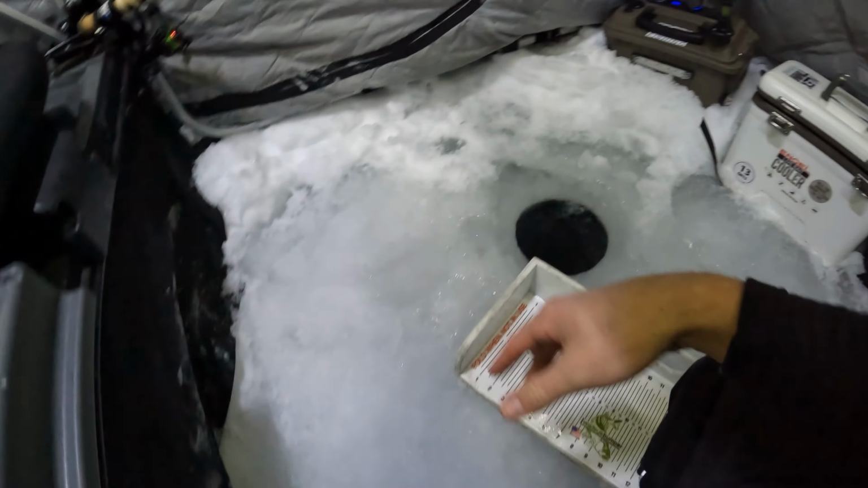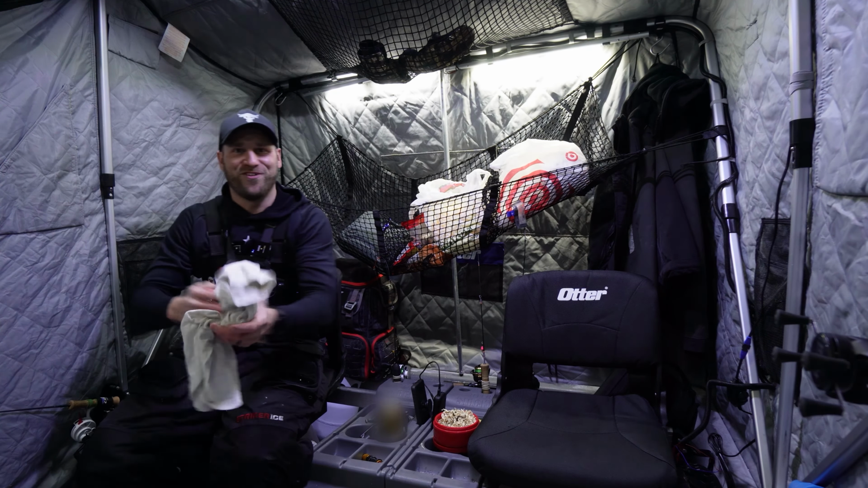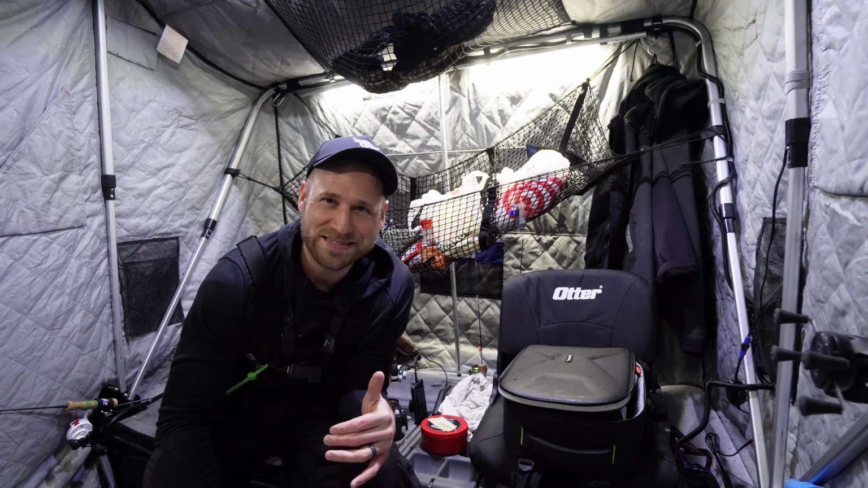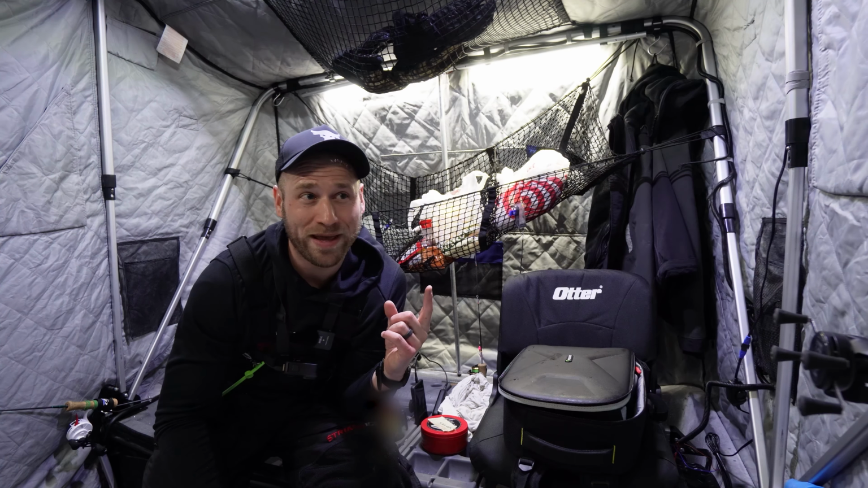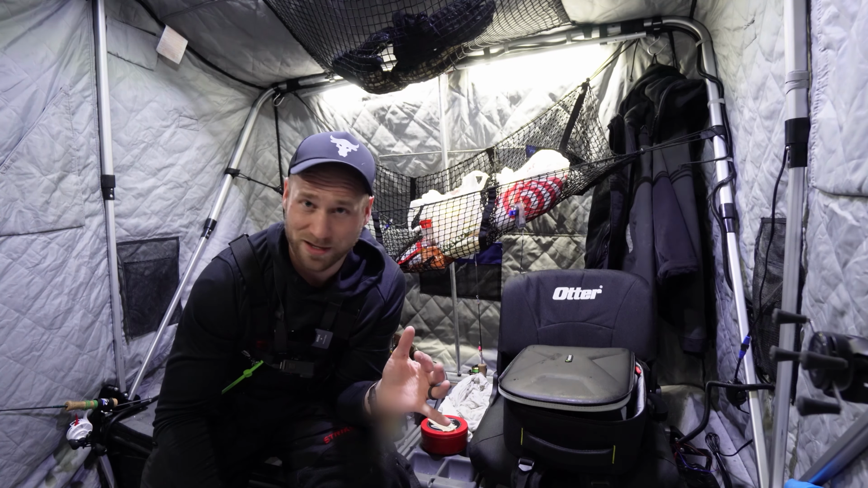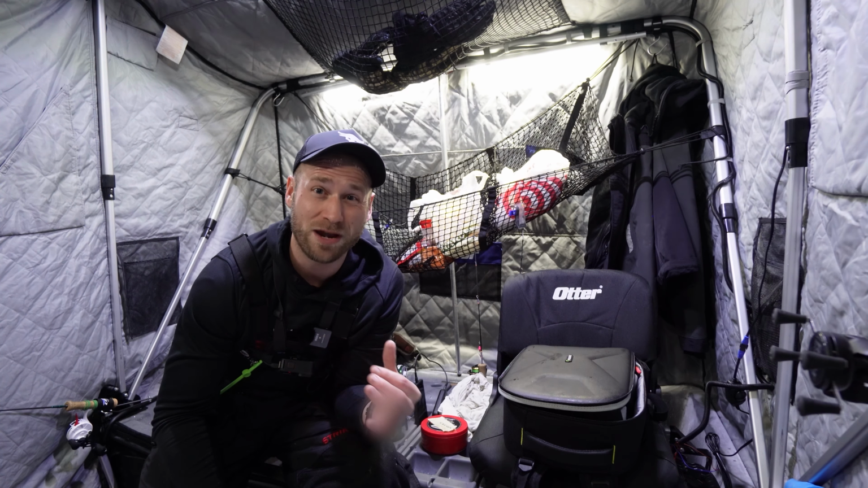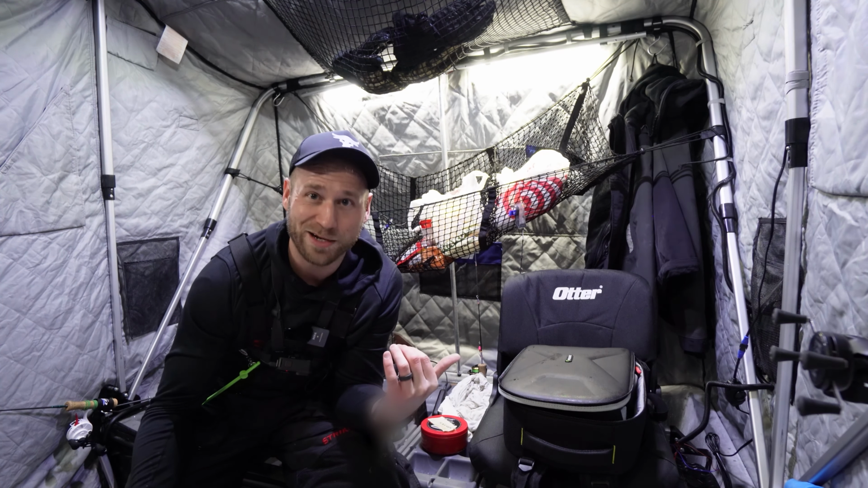Zoom. Gosh, this is fun. This is awesome. All right, about 8 p.m. right now. The bite has died off pretty well. It is snowing out, has been for about 4 hours. I'm on a lake that's not plowed to my spot where I'm at right now. So I gotta load all this stuff up. Hopefully I don't get stuck on the way back. Got a little bit of a journey ahead of me.